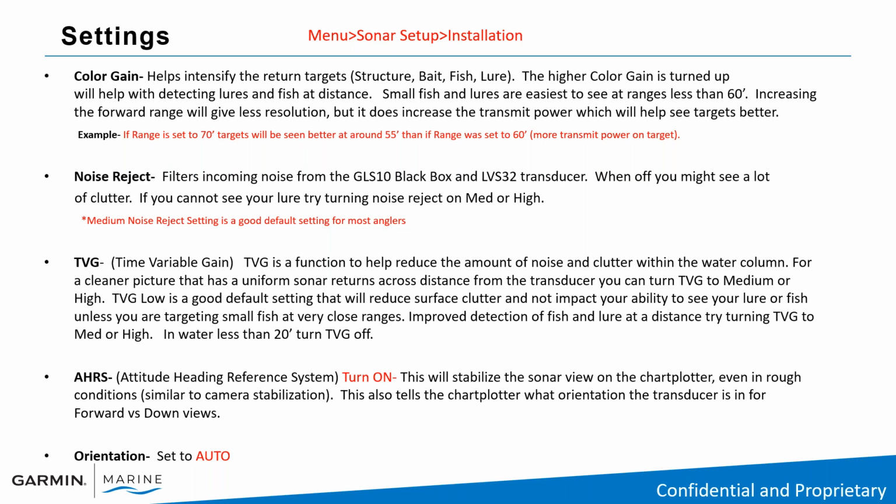Okay. The AHRS system, the Attitude Heading Reference System, we want you to turn this on. This will stabilize the sonar view on the chart plotter even in rough conditions. This is very similar to camera stabilization. This also tells the chart plotter what orientation the transducer is in, whether it's in forward or down. And then again, in orientation, we'd like you to set that to auto. So when you do make that one click turn on the transducer, drop it back in the water, the AHRS system will pick that up and will automatically set on the screen if you're in the forward or the down position.